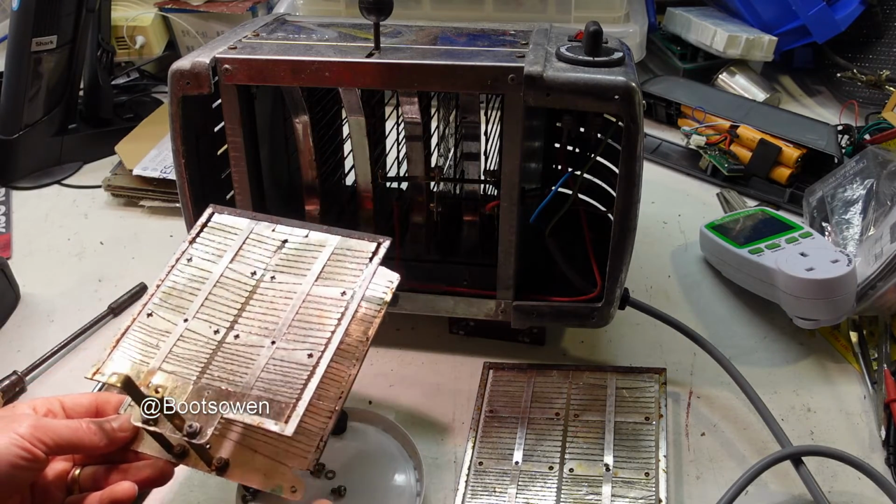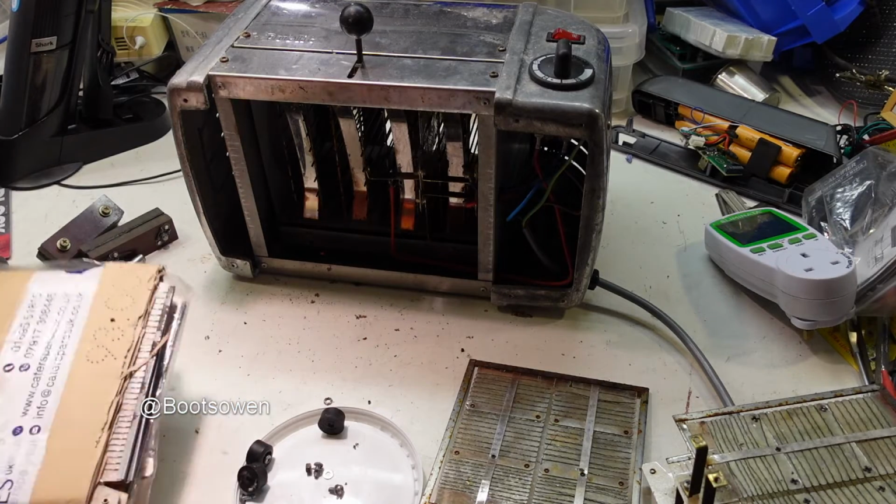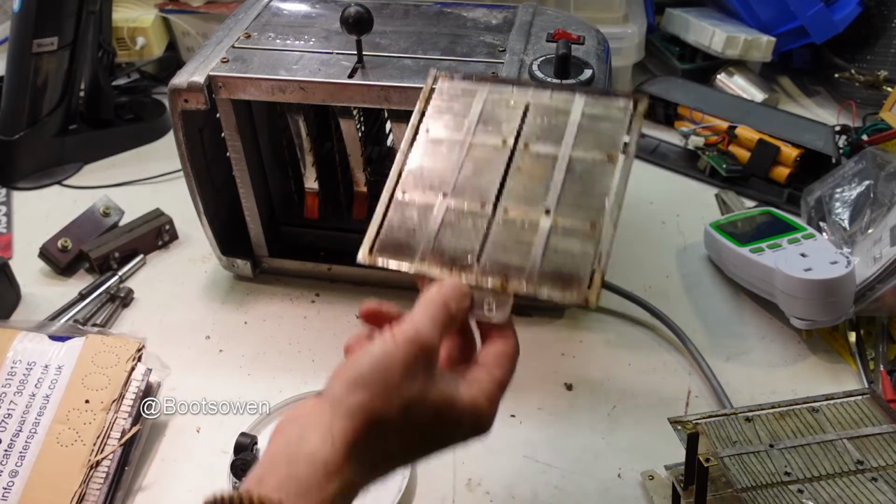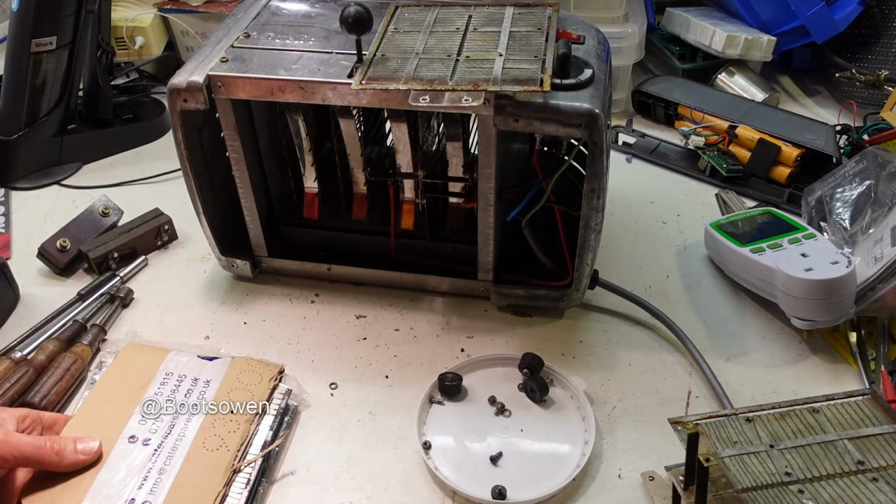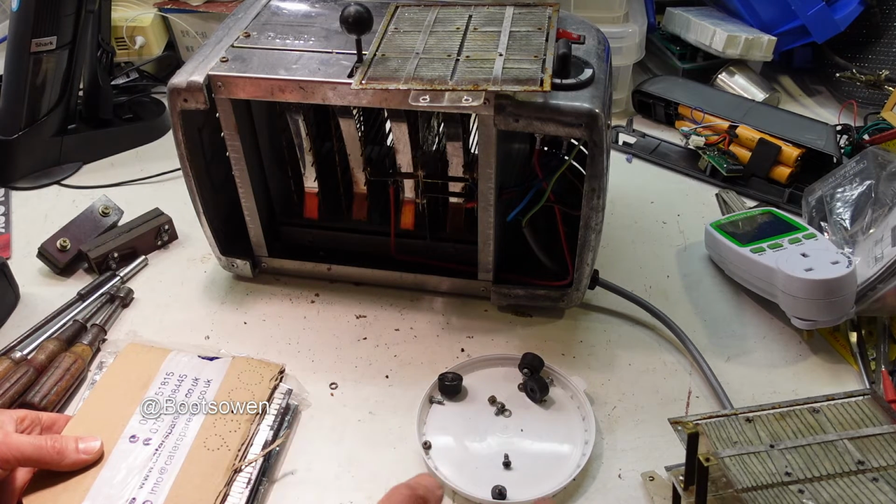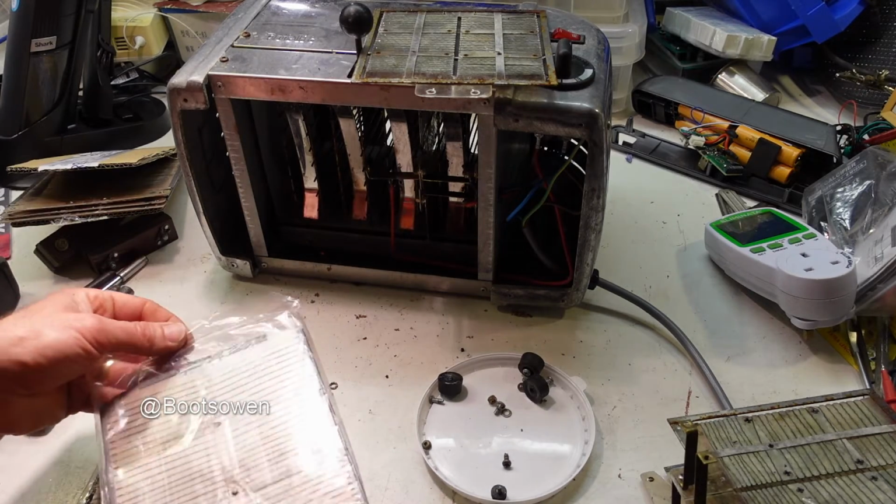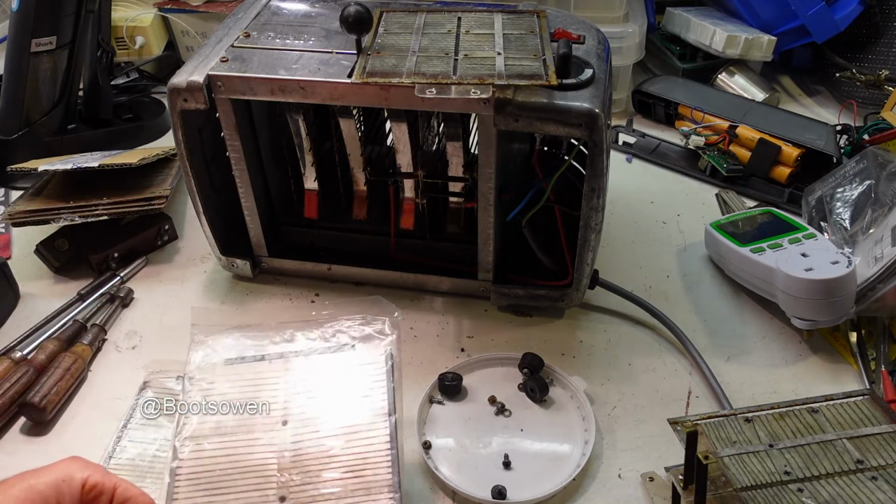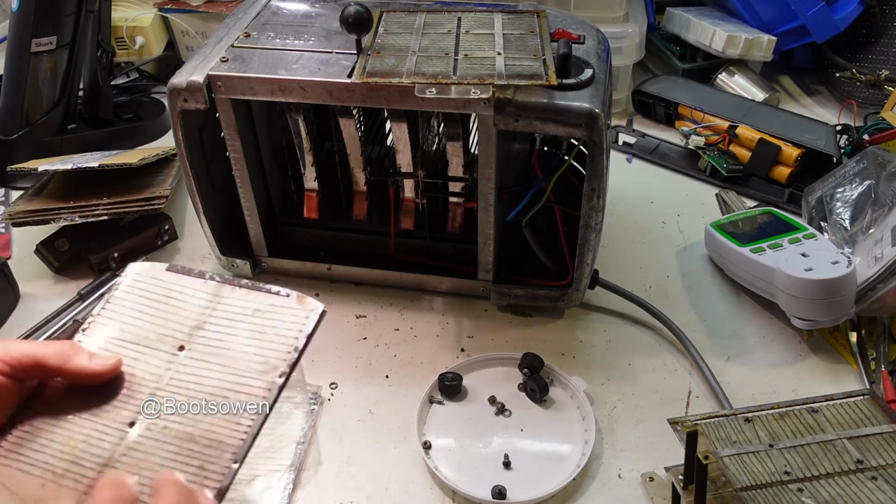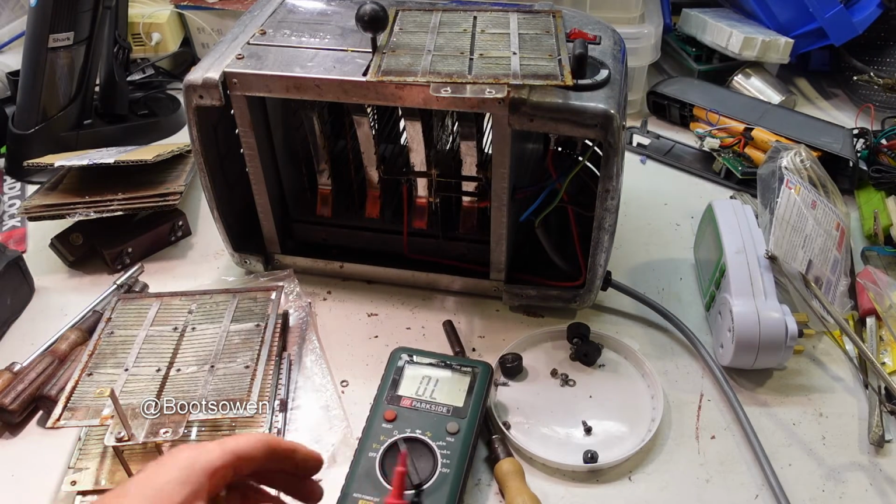So let's see what I have in my set of bits. I don't know do these work, but I know that this one definitely doesn't. So what would we be looking for on a middle element in one of these? So really we need to check the resistance. And the idea is that you have different resistances of element for different toasts. Okay, so this is an auto ranging one, which is kind of good.